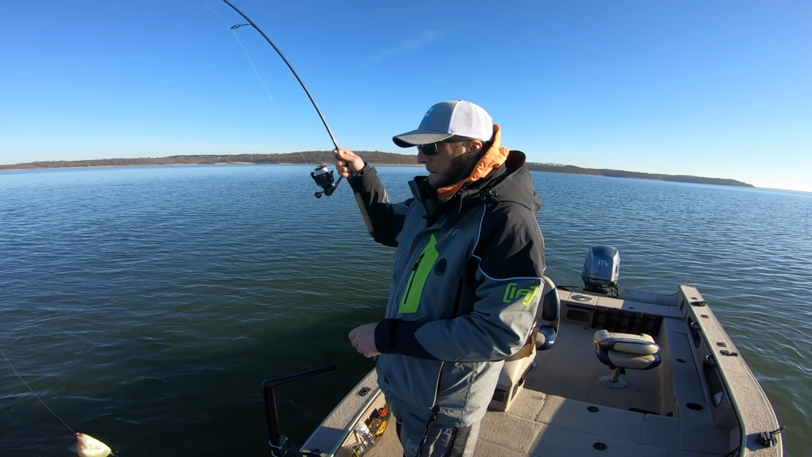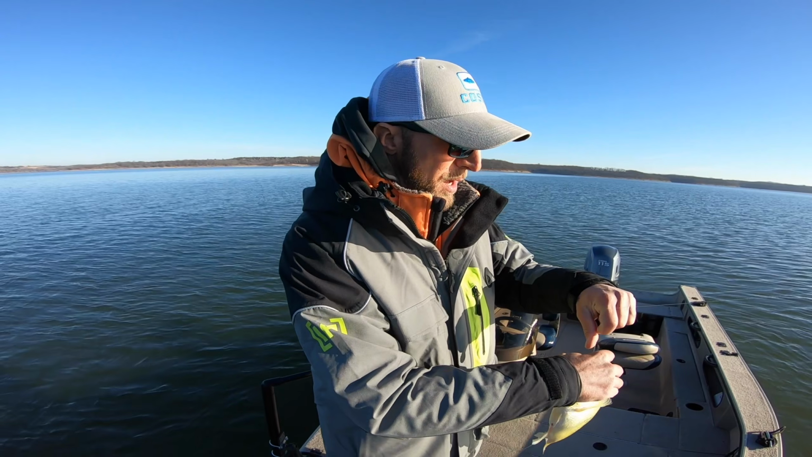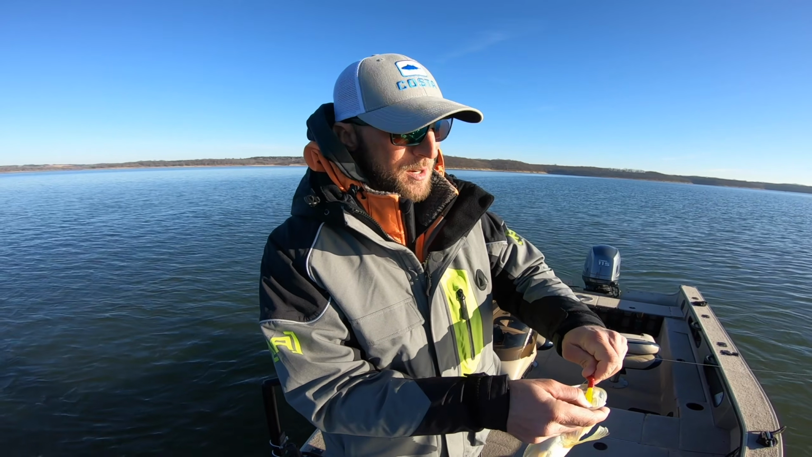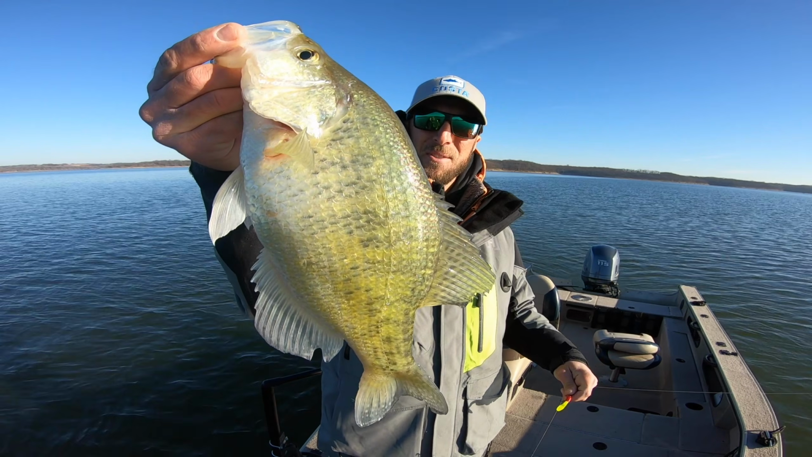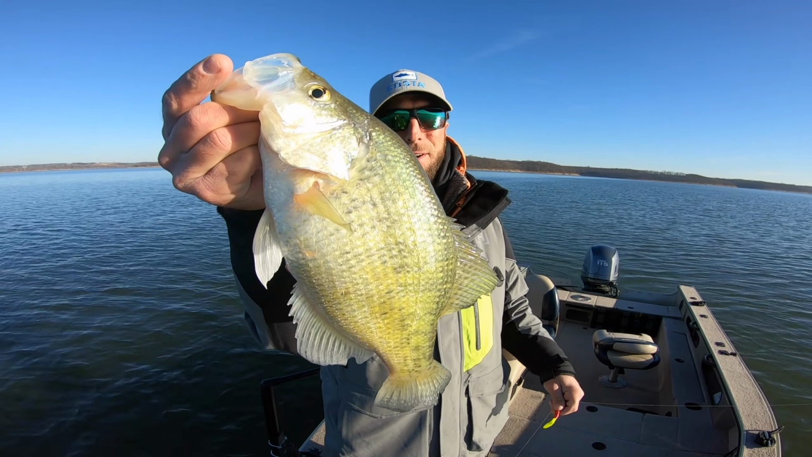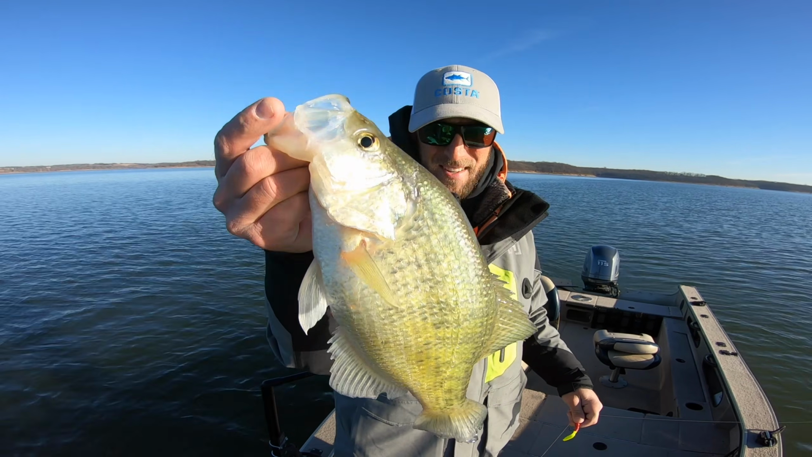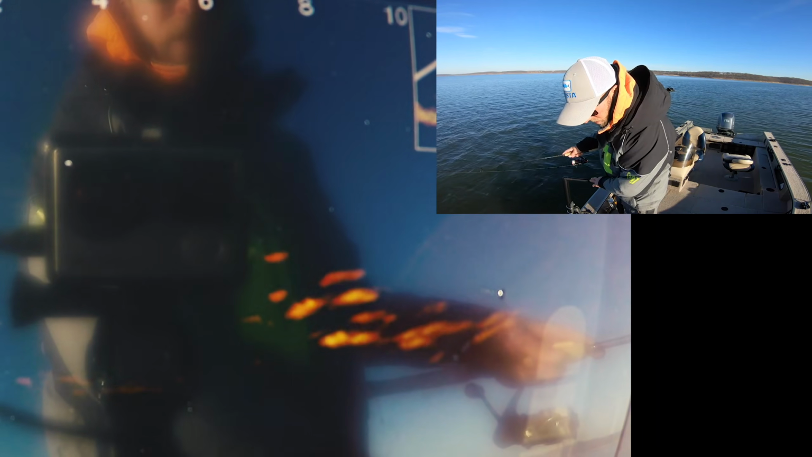Got him. First one out of the school is a heavy fish. Sweet. It's usually what I mean. The bigger ones are always pretty much going to be right at the top of the school. Damn, that fish is a lot bigger than I thought he was. That's a nice one. 14 all day. First one out of the school. I don't think they're all that big. We got the biggest one out first, but that's what we're after right there. Back down he goes. Let's see if we can get another one. Get it back down in front of a big one. Oof.